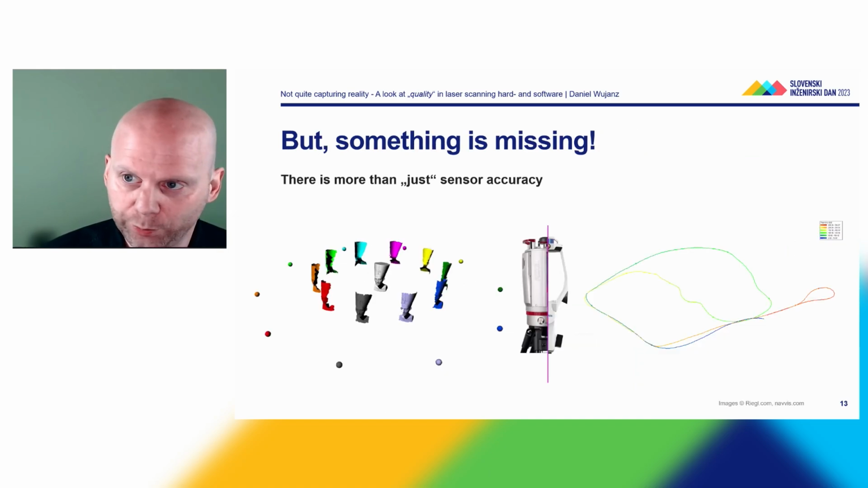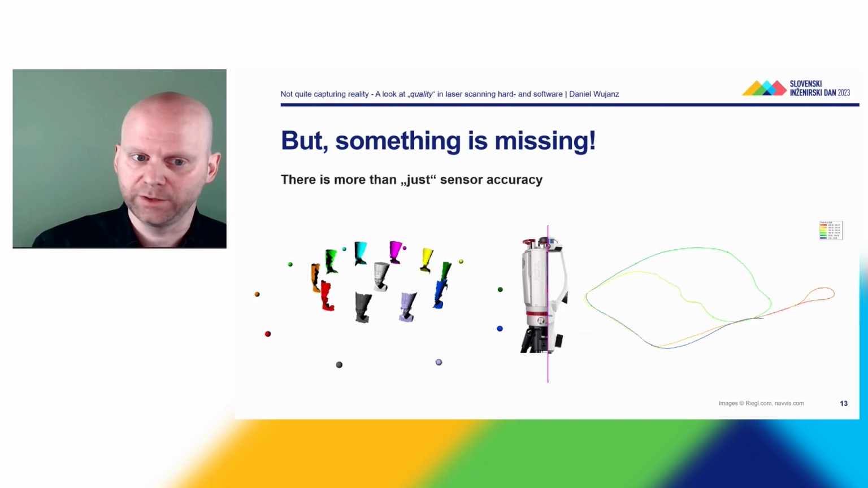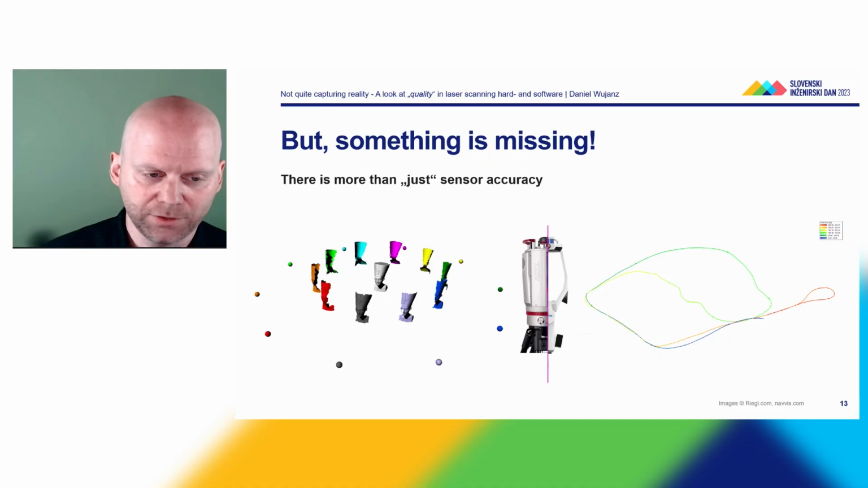All right, but the bad news is there is something missing, namely, just having sensor accuracies doesn't help you in practice. It's just one component of a bigger piece. If you capture data with a terrestrial or static laser scanner, let's say we want to capture this object, and I've captured data from this viewpoint. I put it on a tripod, I perform the scan, and all I see is this. So I only see the front side of it.